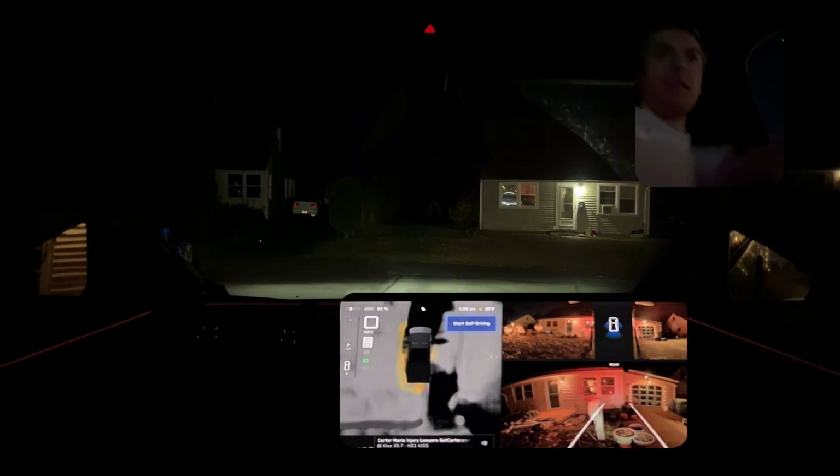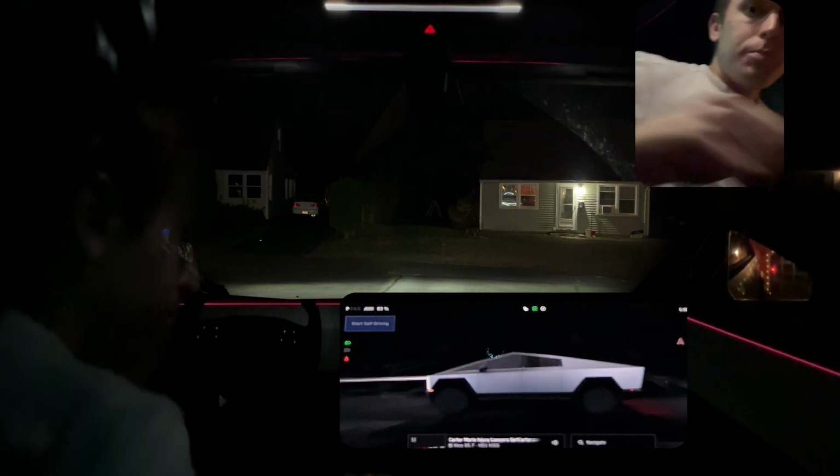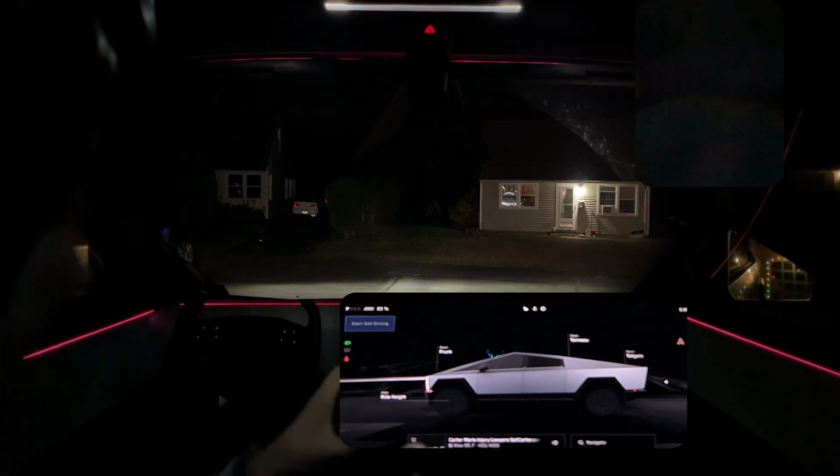Alright, and tonight we're gonna do paint protection film on the bumper cam because I saw it was getting nicked.